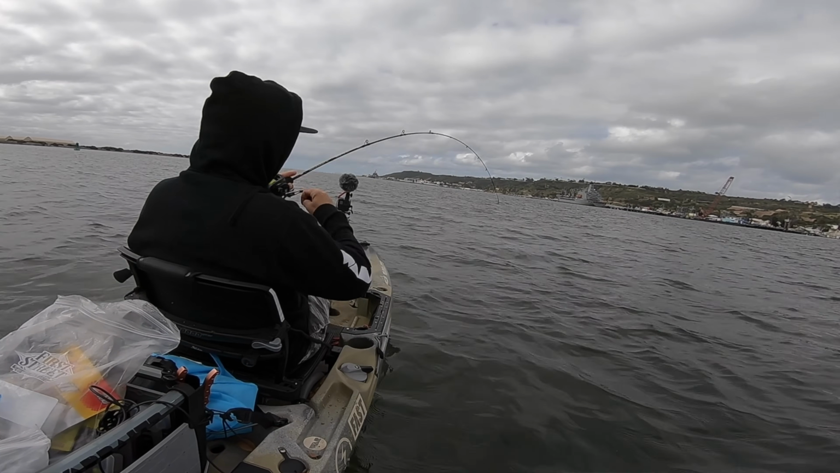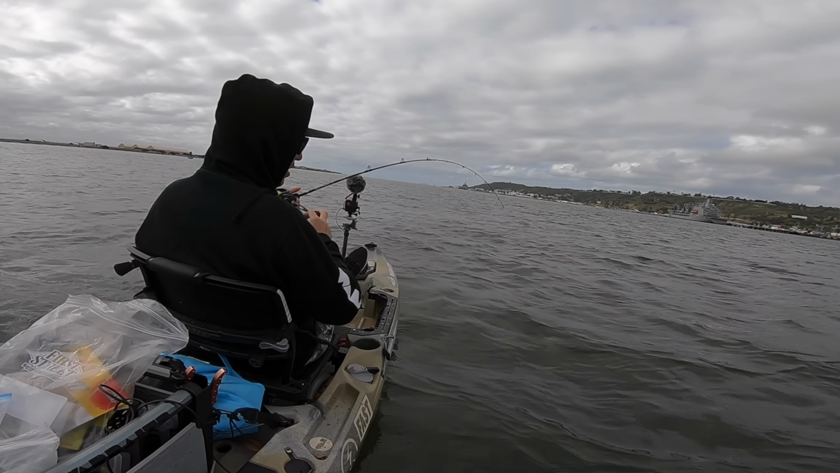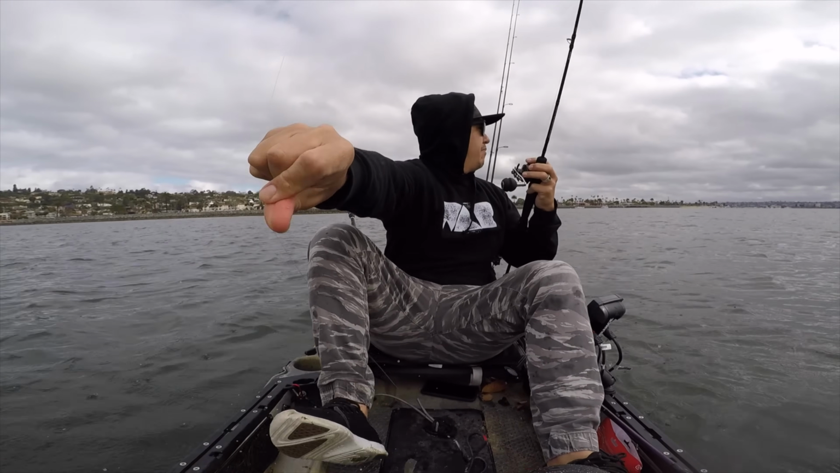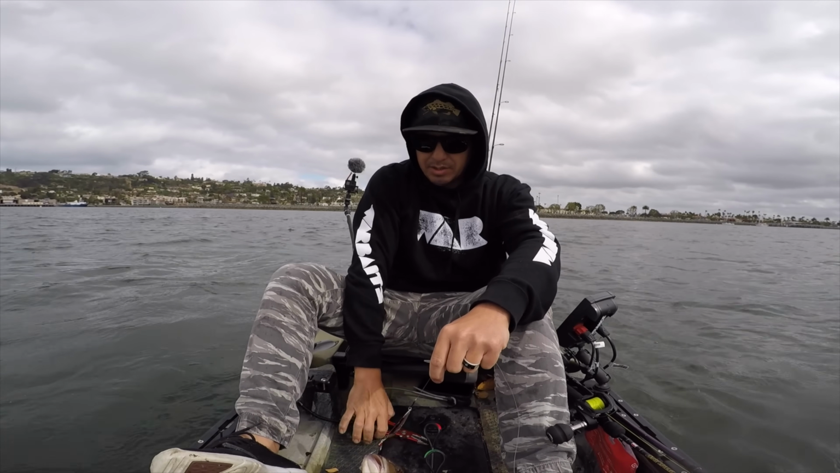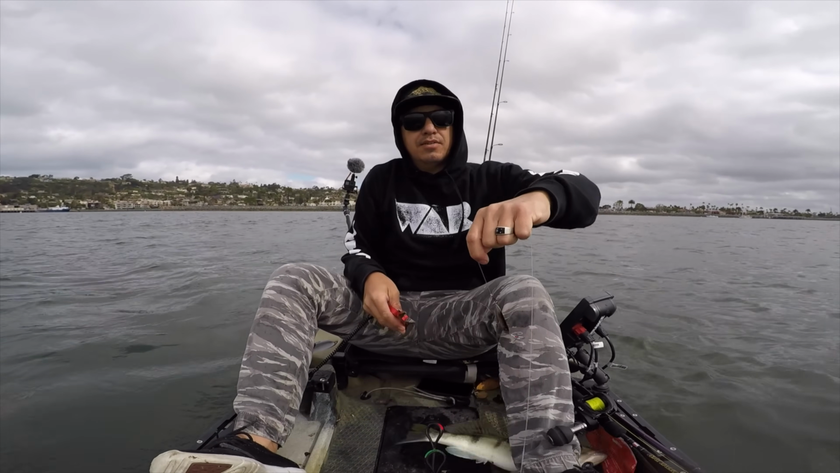Look at the bend on this little rod. I love it. Sand bass. Bigger one. Legal fish. All right, legal one. Barely hooked, but hooked enough to keep them on.